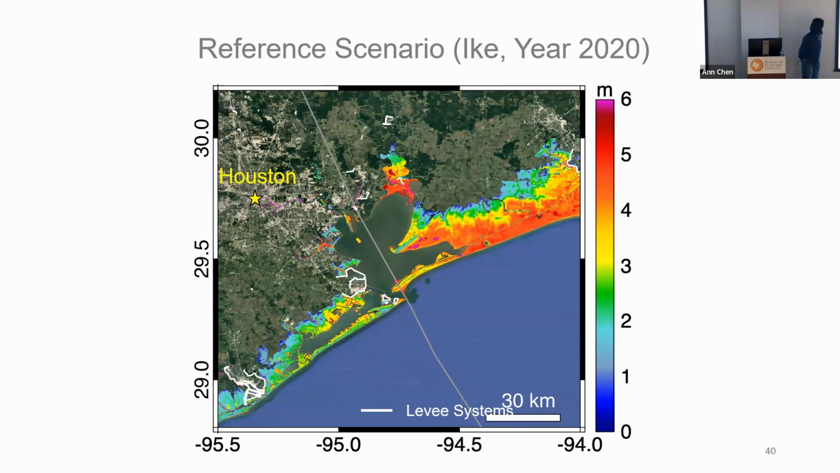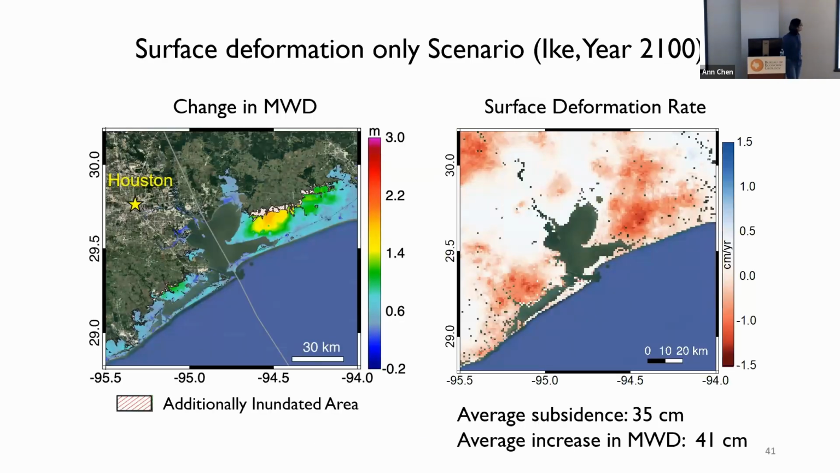So what we are seeing here is the expected storm surge height at the peak time. And what we have done is we also incorporated the subsidence only and reran the model. And this allows us to see where things have changed, like where you see a yellow color near where we see the subsidence, that is where the surface height increases, and those shaded orange areas are the newly flooded region. So in general, in this area, we see an average of 35 centimeters of subsidence by year 2100, and the average increase of the flood water would be 41 centimeters.